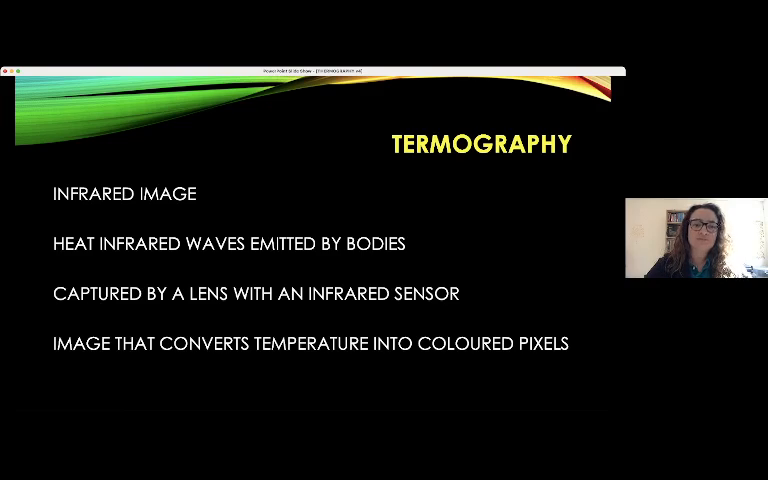It is captured by a lens with an infrared sensor, and this image converts the temperature into colored pixels.